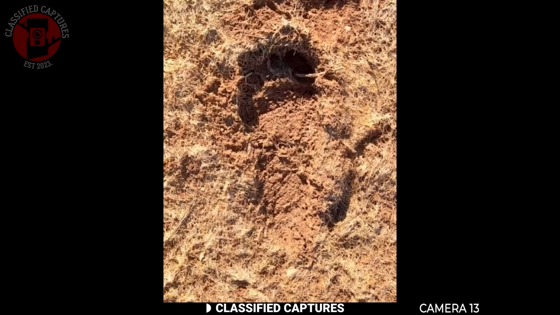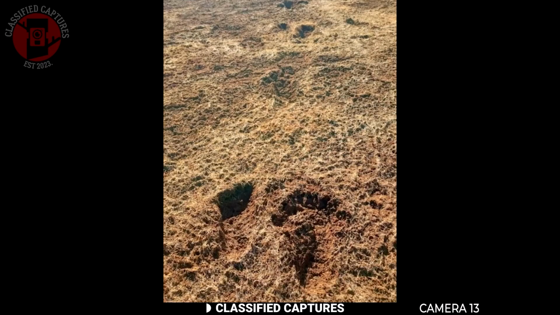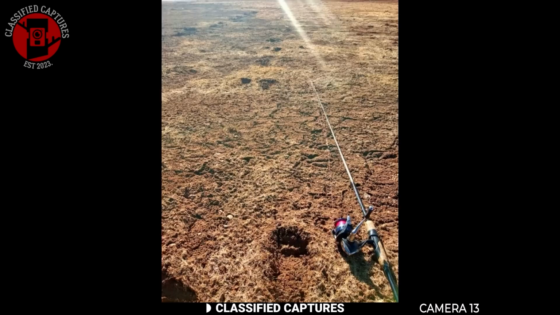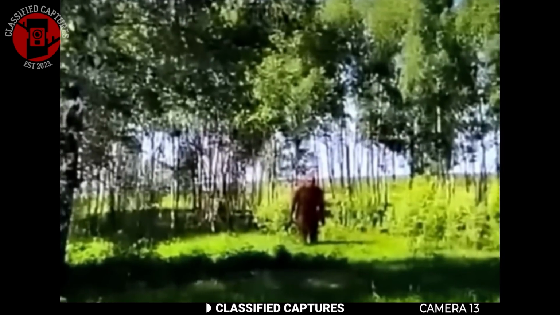The third image isn't from Google Earth, but rather from a fishing trip in Colorado. The anglers stumbled upon a massive footprint in the sand. The print was so deep that even the toes left a significant impression, suggesting the creature's enormous size and weight. To make things even more intriguing, there were multiple tracks in the area, leading many to speculate that the creature had come to fish in the waters nearby. Intriguing, I know, but what do you make of these sightings?